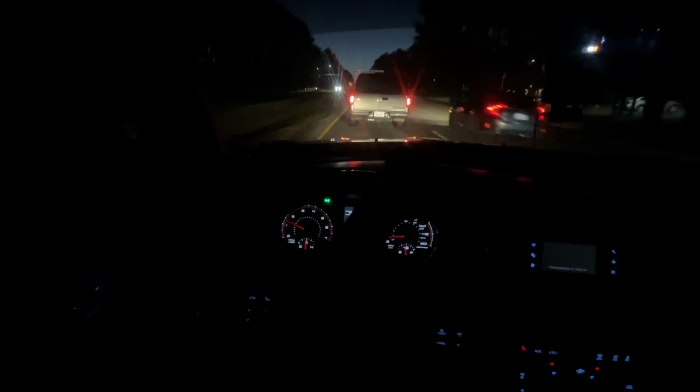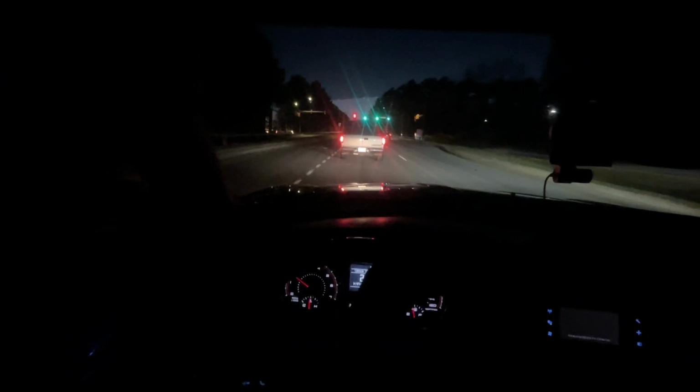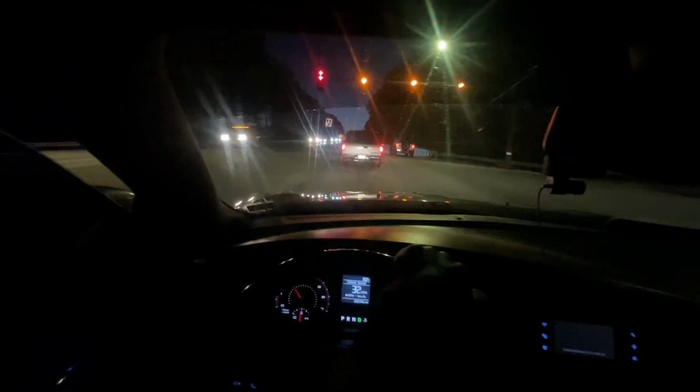My fault, I'm trying to get this camera right. It look like it's good though. I would get in front of him, but I don't know where I'm going. So I mean, we just riding, but we chilling, we vibing.